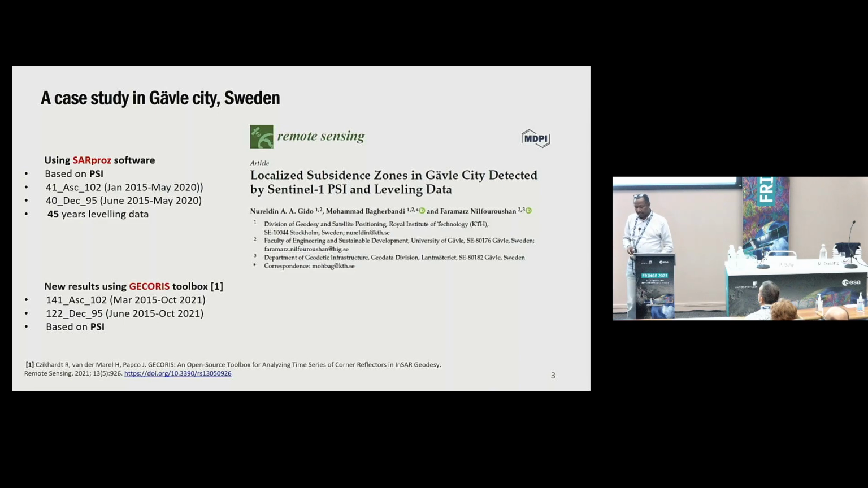And we have validated this study with a very long leveling record that goes back 45 years in the city. And actually we could get very good agreement between the leveling data and the result that we generated using the PSI technique.